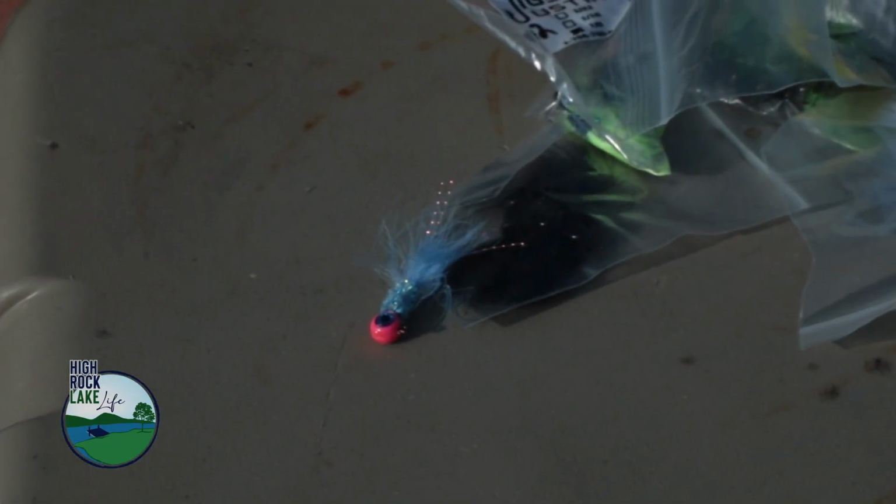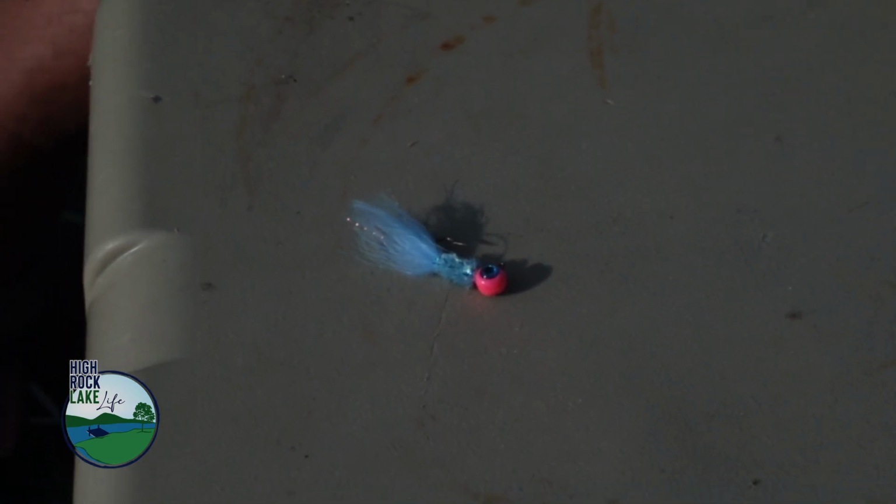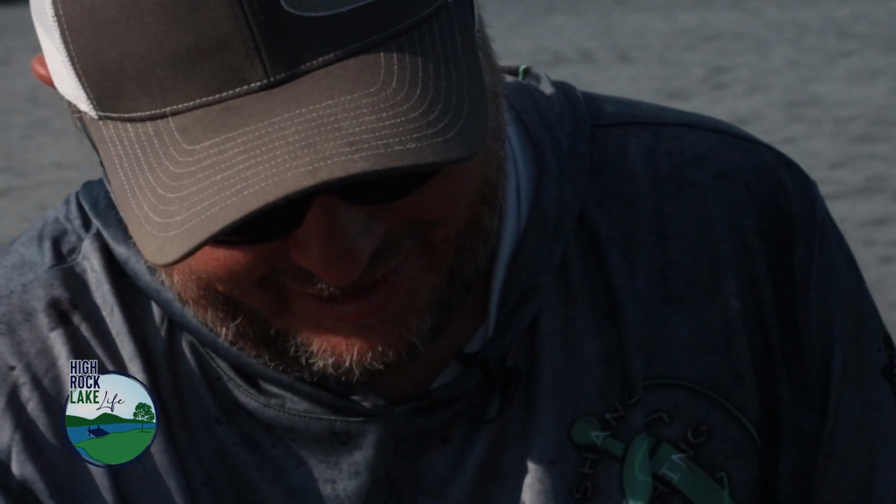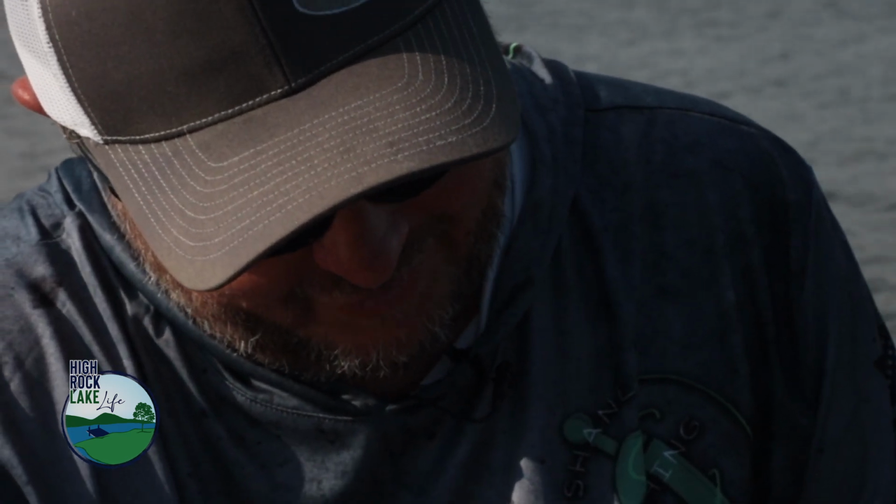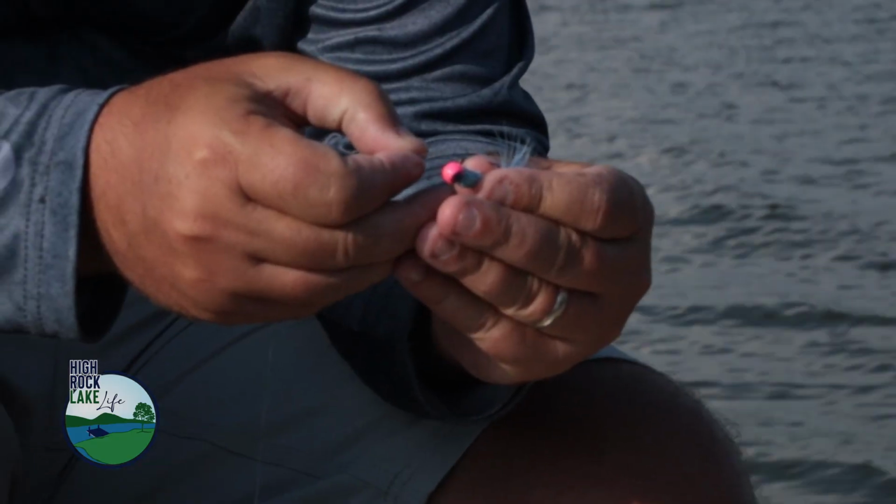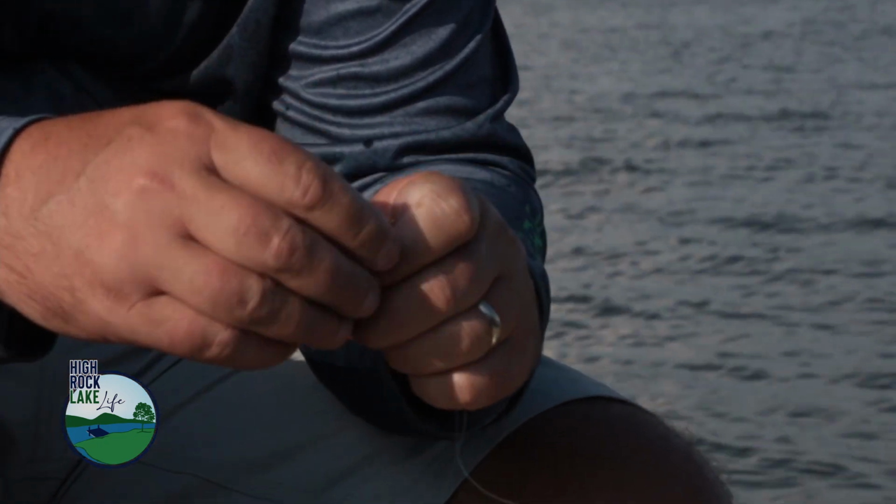I like the hair jig in the summertime because when you can get them on, especially here on High Rock, we use minnows all the time. You can catch them on minnows, and minnows are my favorite thing to use during summer. But these hair jigs, man, if you get it right, you ain't got to mess with the minnows, and they love them. If you can get the right combinations, the right hair jigs, these fish just absolutely love them during the summer here on High Rock.